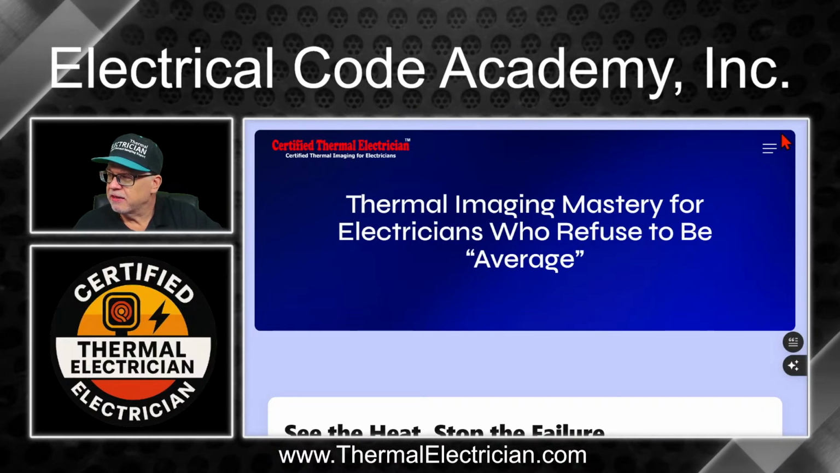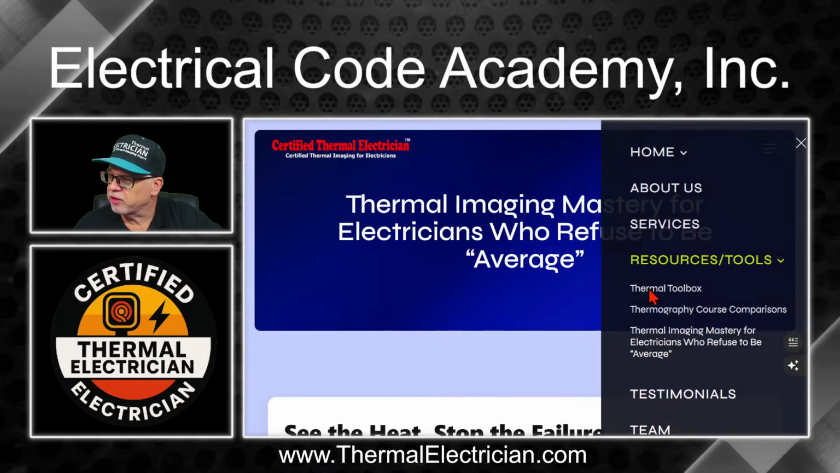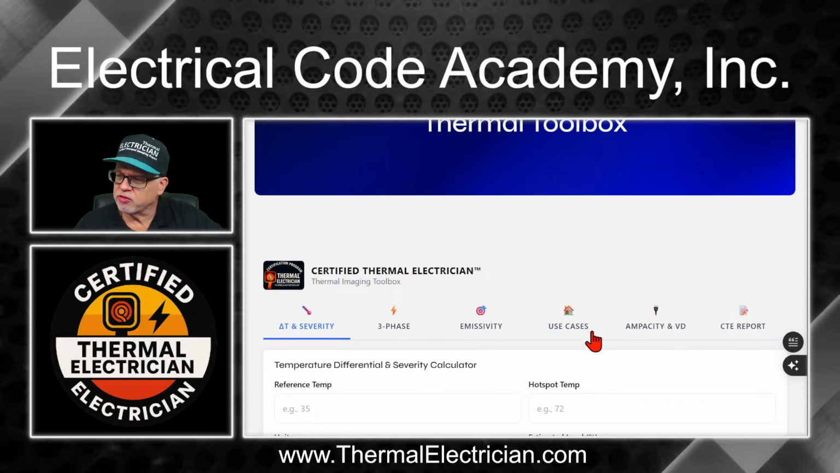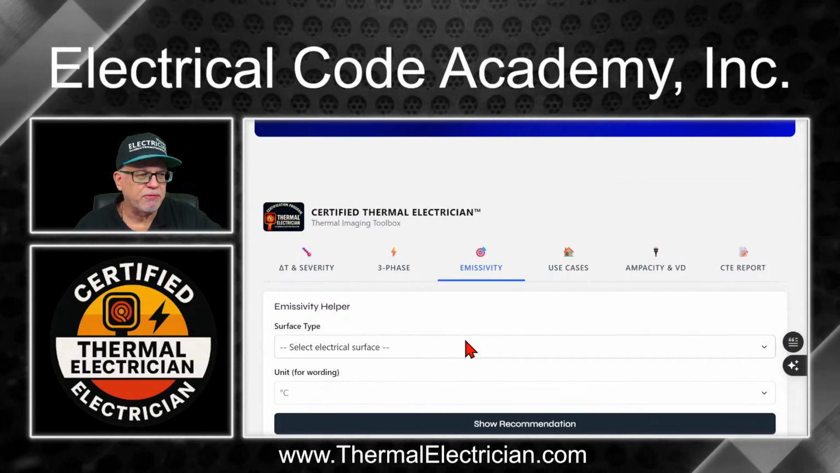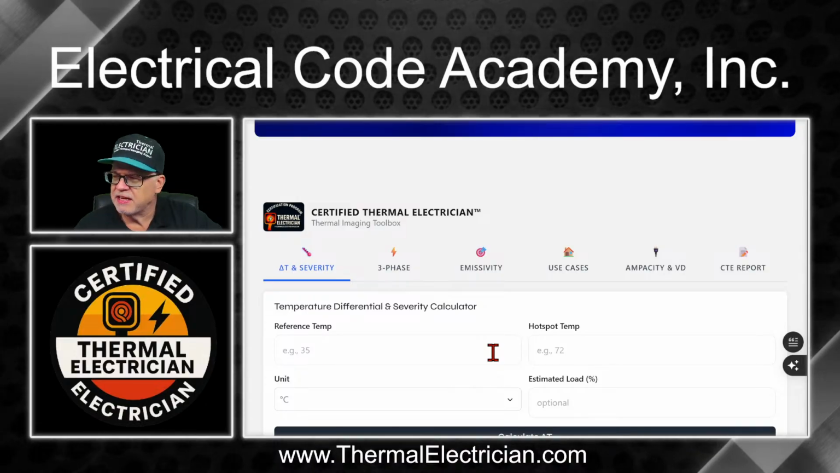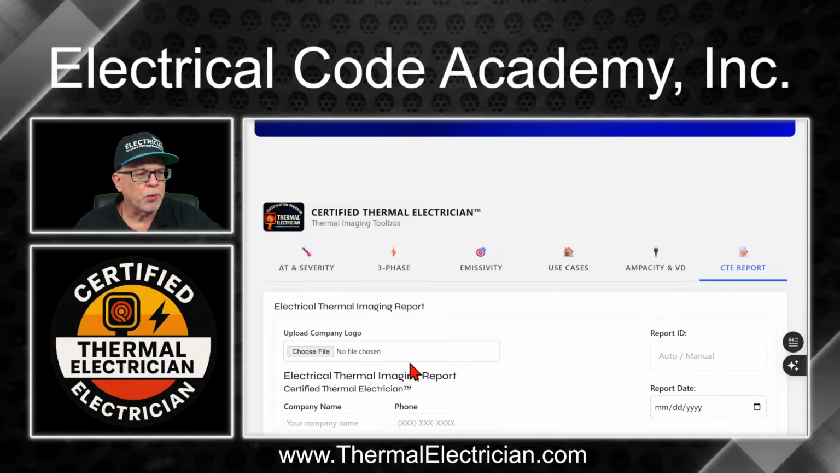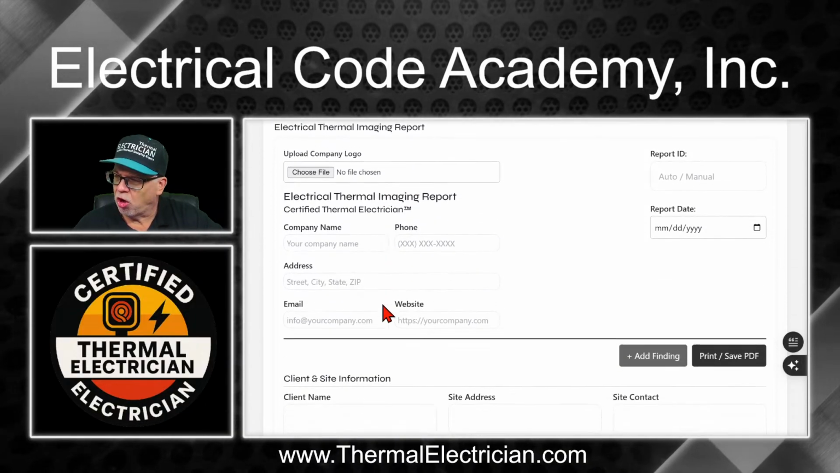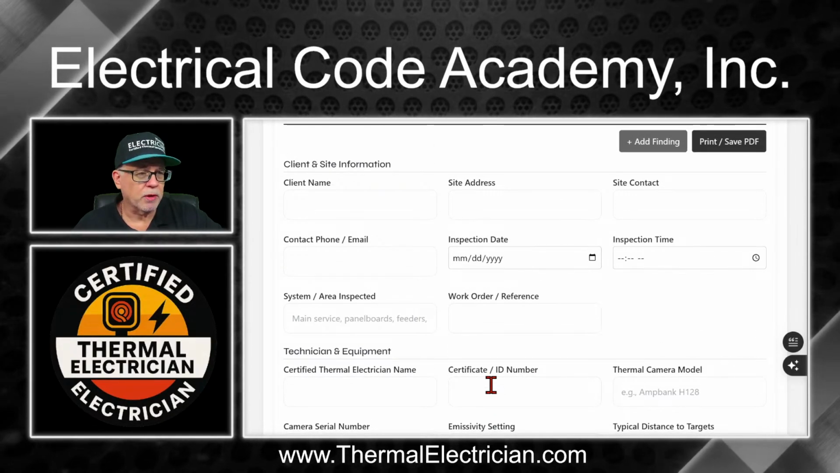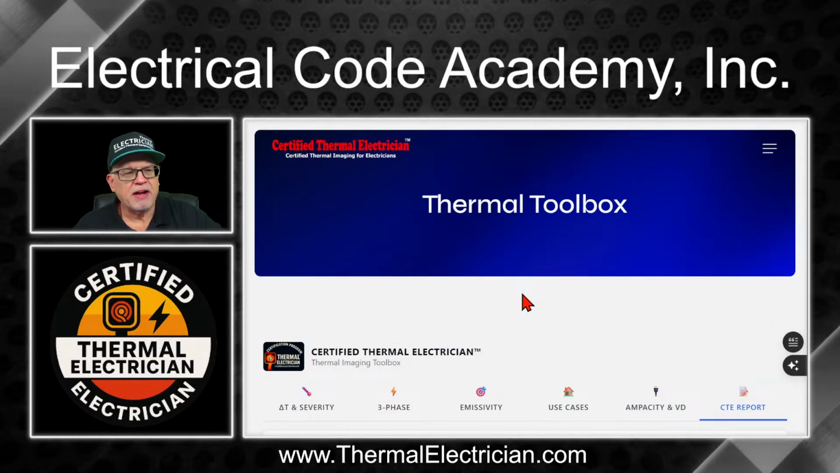I'll also show you here that you'll click this little thing and you'll see that there's a bunch of resources on here. One of the best resources we have for you is this toolbox. This toolbox is going to help you when you're trying to select the right emissivity for your camera. If you're trying to find the peer review on the delta T for the temperature, that's all differential. That's all here. We even have reports that you can add your logo to. You just upload your logo and you can print this and it'll only print the report. You can add as many findings as you want. Again, that's all included for the certified thermal electrician.